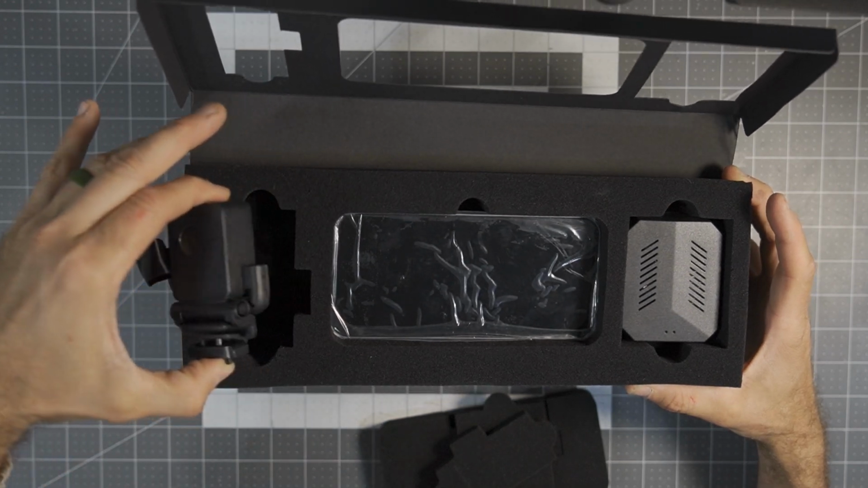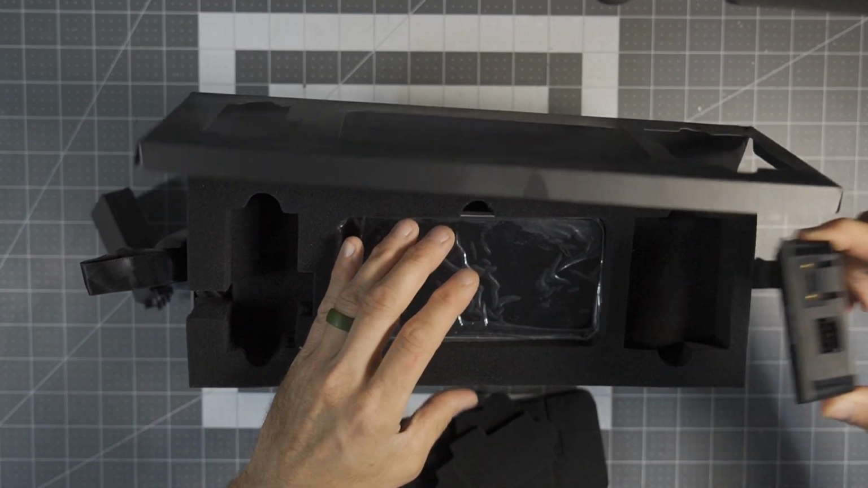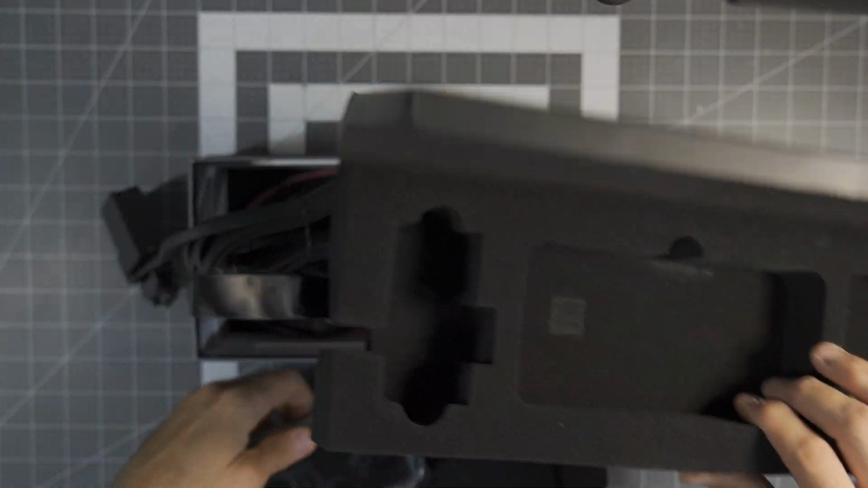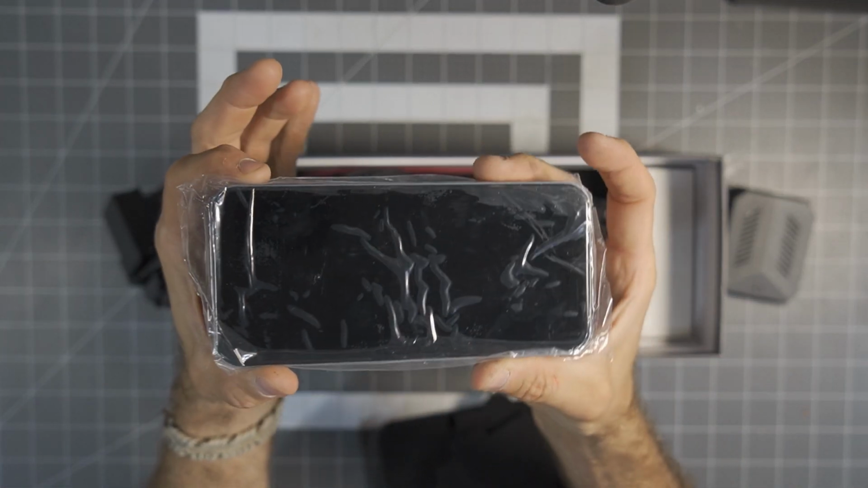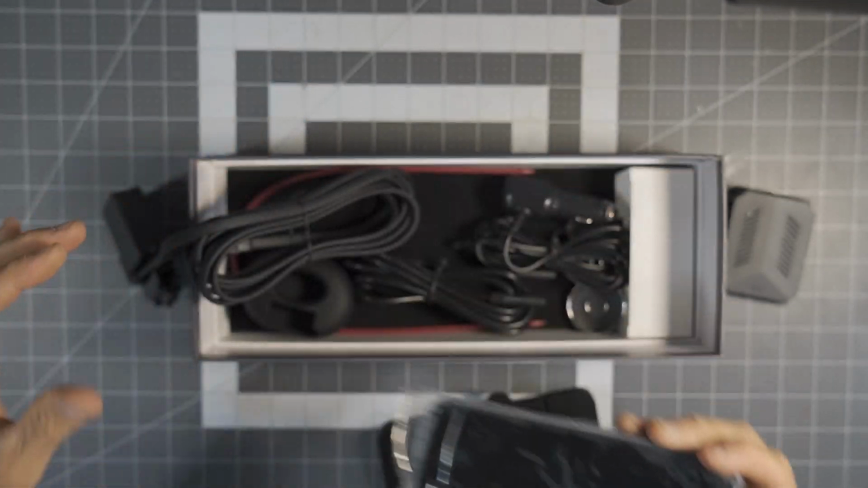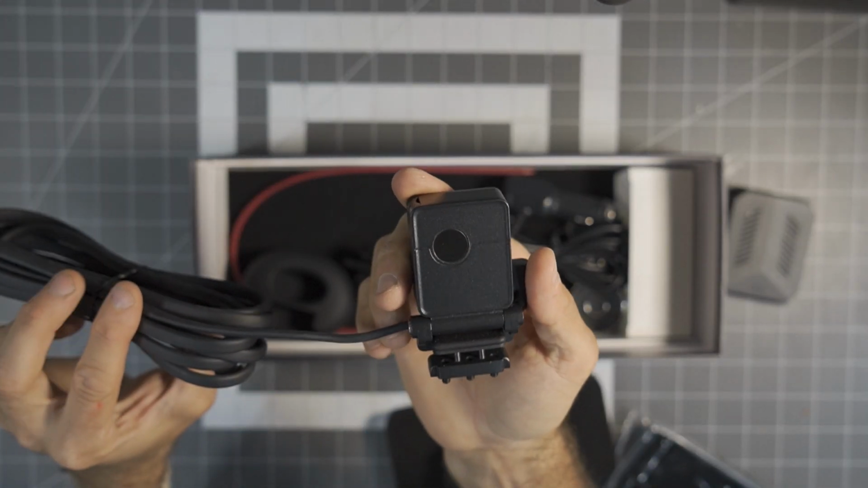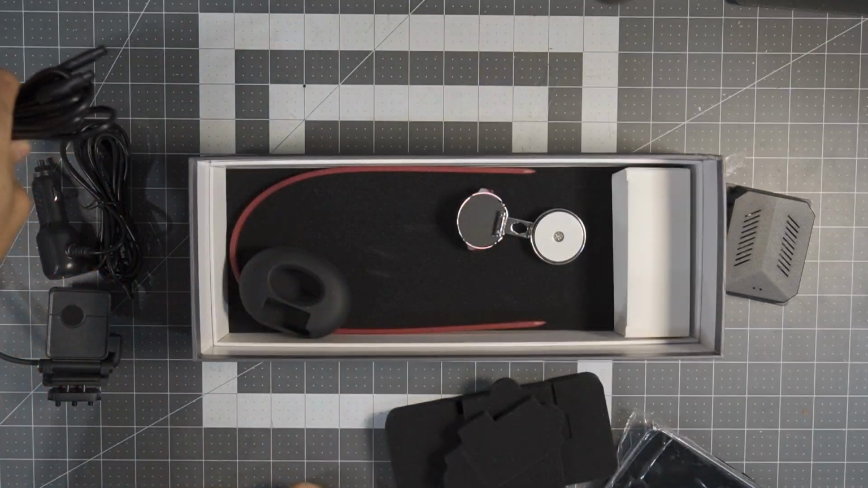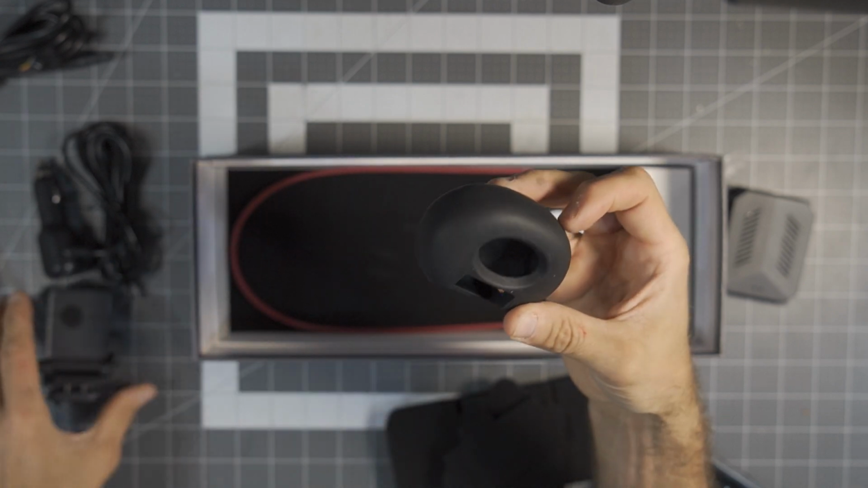So we have a number of things here that we are going to need to kind of work through. And I, again, just kind of need to figure out exactly what it is we have going on here. But in essence, we have a screen, we have camera equipment, and this is going to be your thermal imaging camera, power supplies, cables. I believe this is a protective sleeve, so probably for the camera itself.